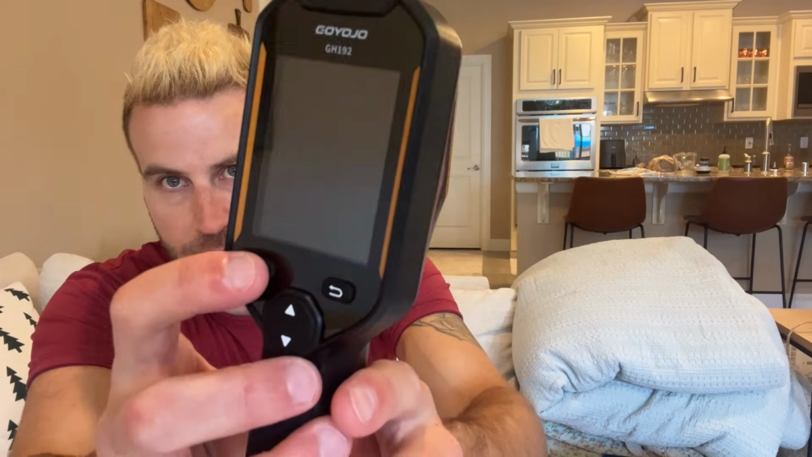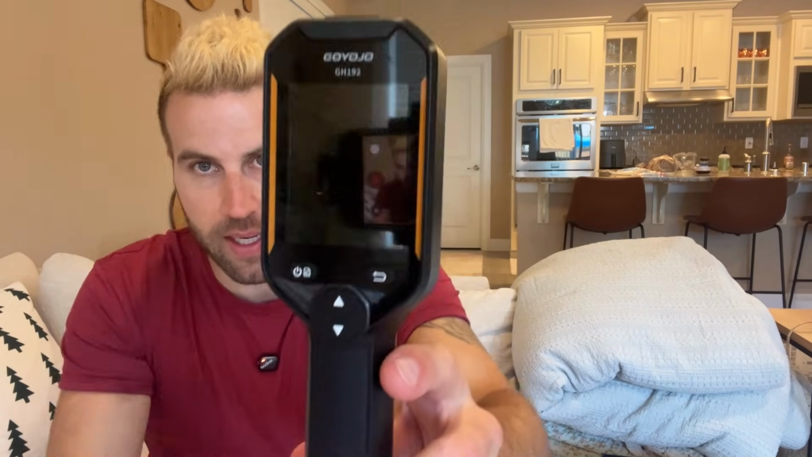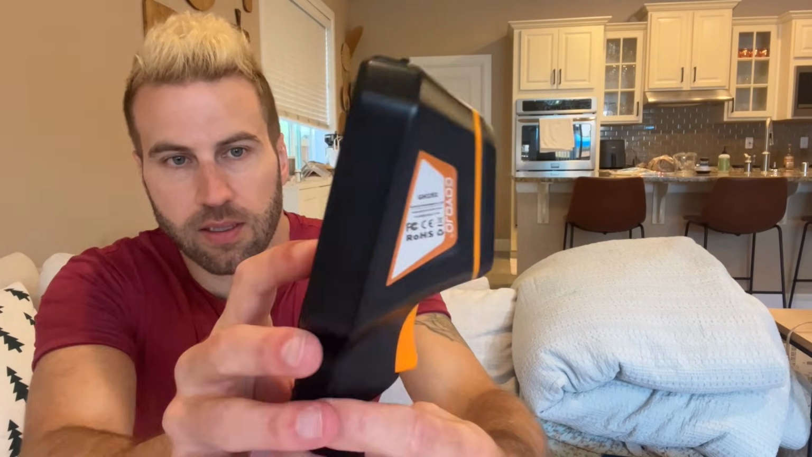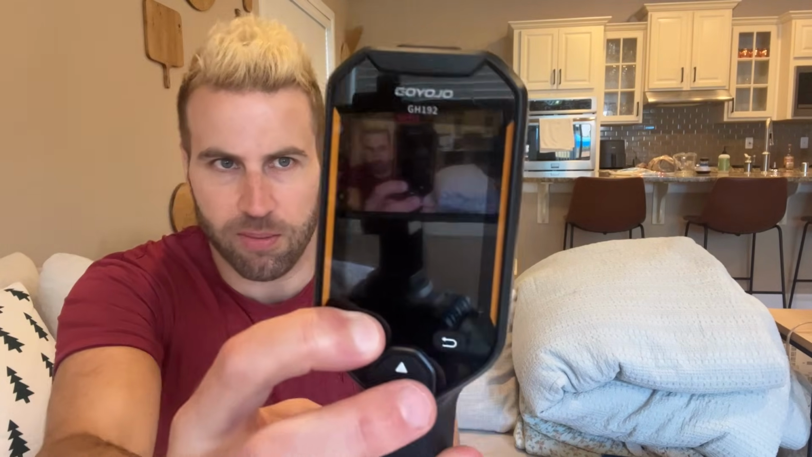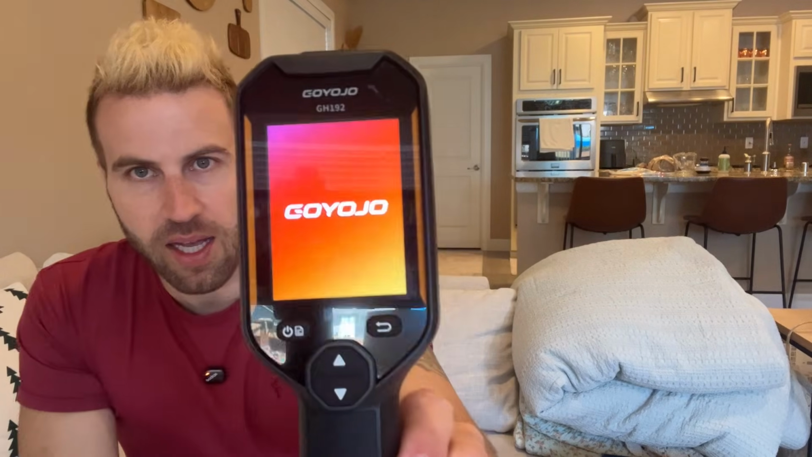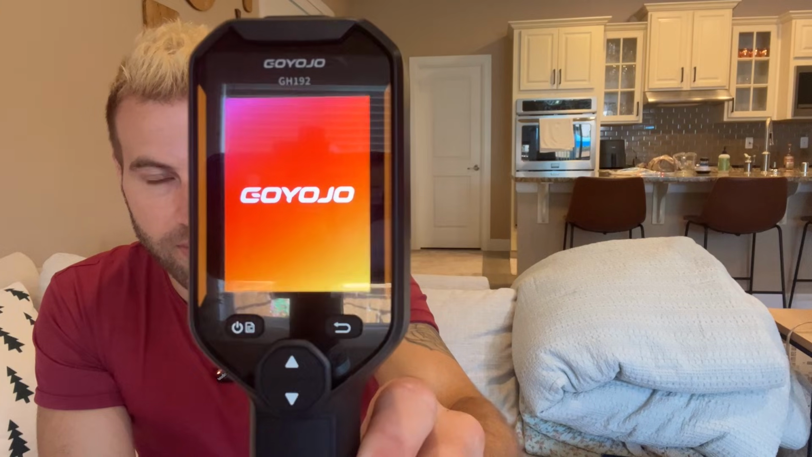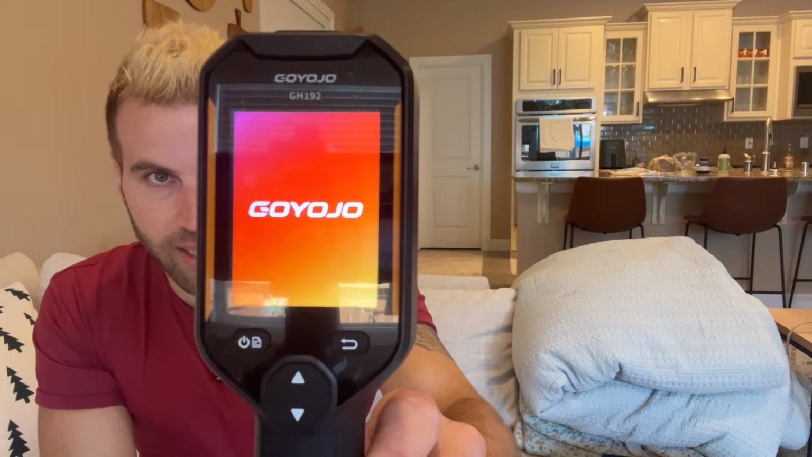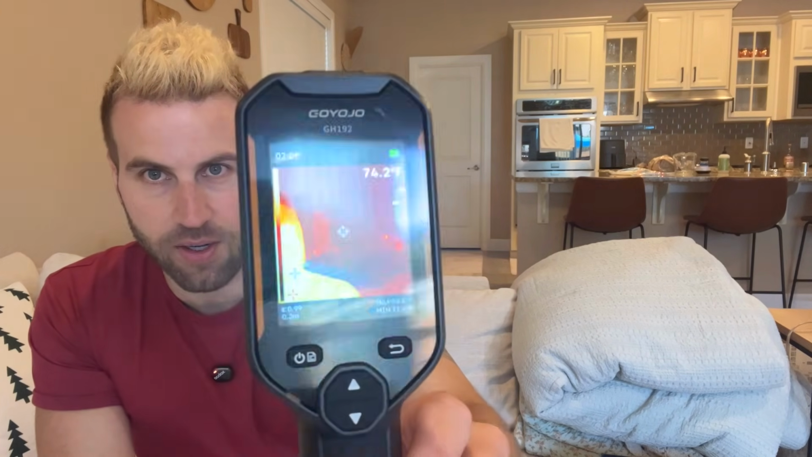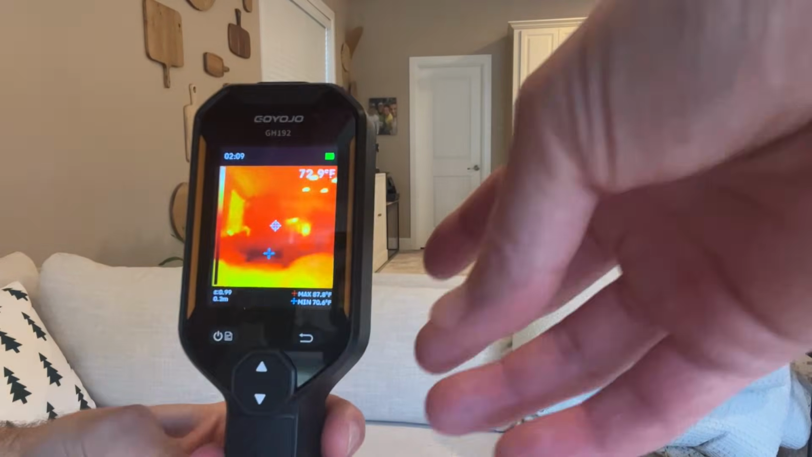So basically to turn it on, we are going to click the power button, and I think I need to hold down a little bit more. There we go. And so it's going to turn on. I'm just going to show you a quick vibe really quick. So there you go. You can sort of see the way it looks right there. Actually, I'm going to come to the other side of the camera just to see.